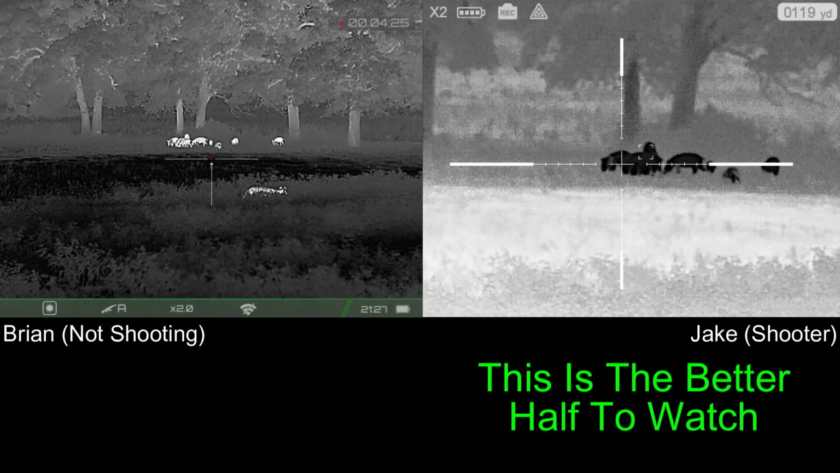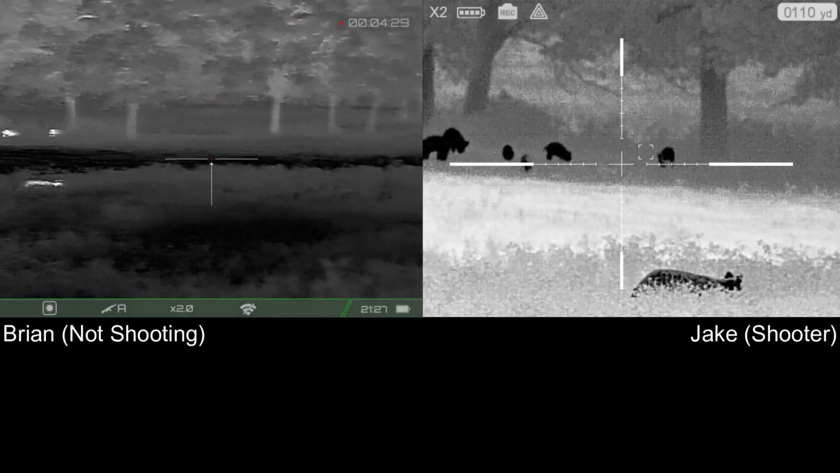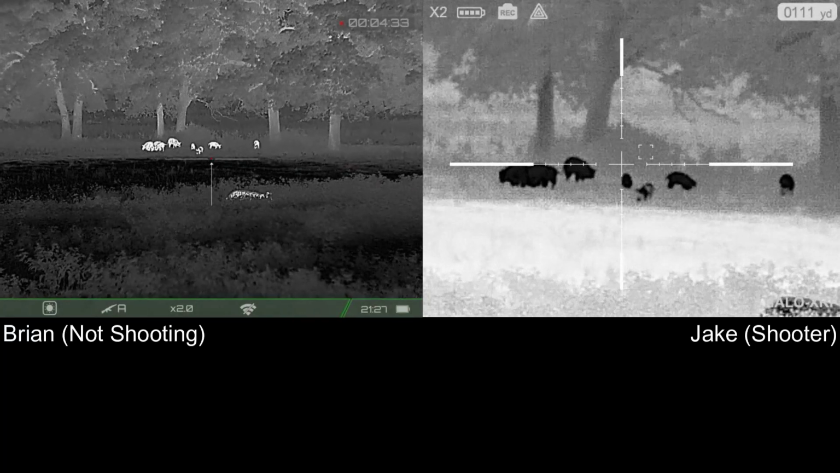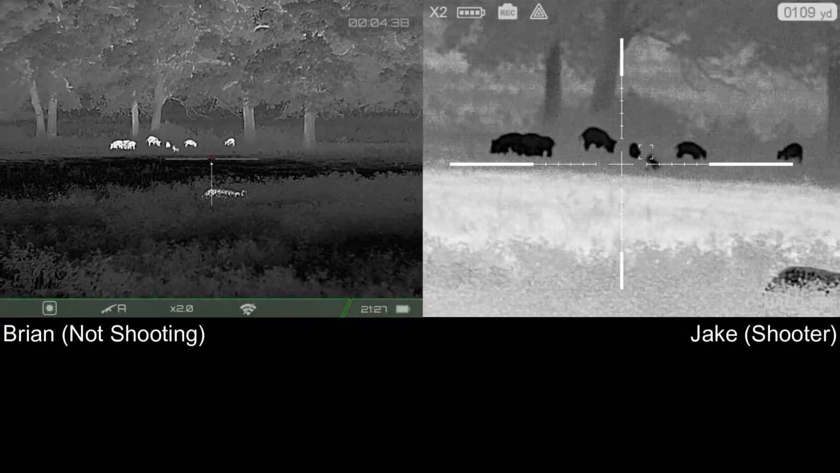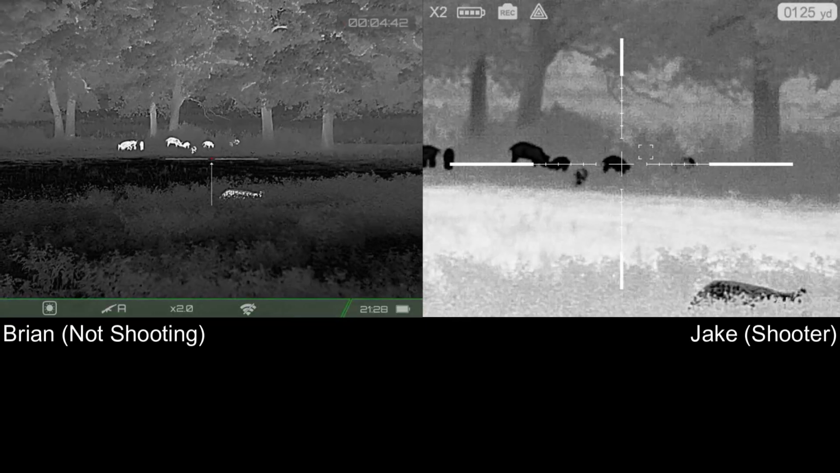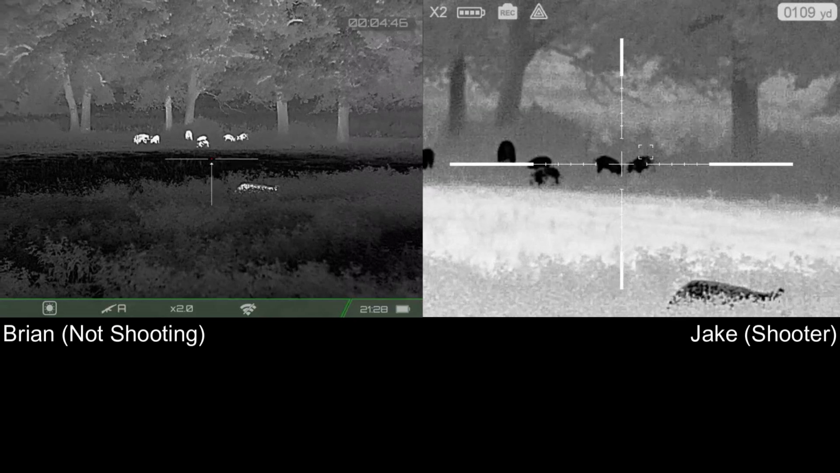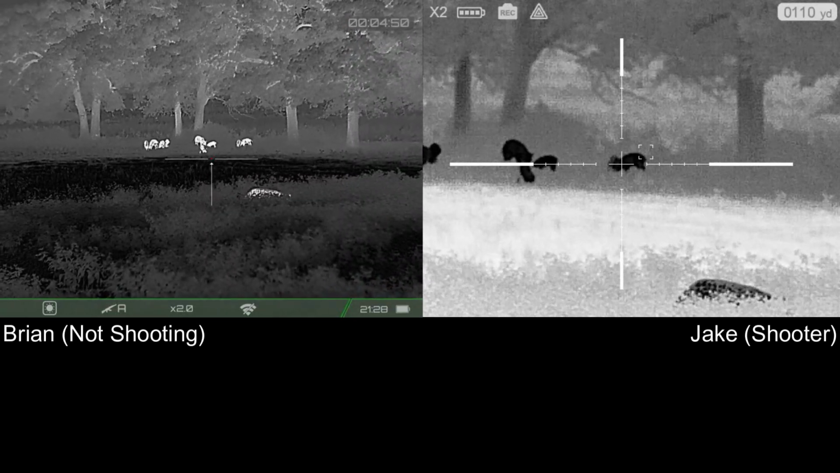Yeah, where are you starting? They're going to run left, and you don't want to shoot anything to the right. So once you make your opening shot, nothing to the right of it. Are you starting in front or in back? So we've got some cattle off to the right, and I don't want him shooting in that direction. Okay. Now we'll see how badly I can follow his shooting. Here we go.